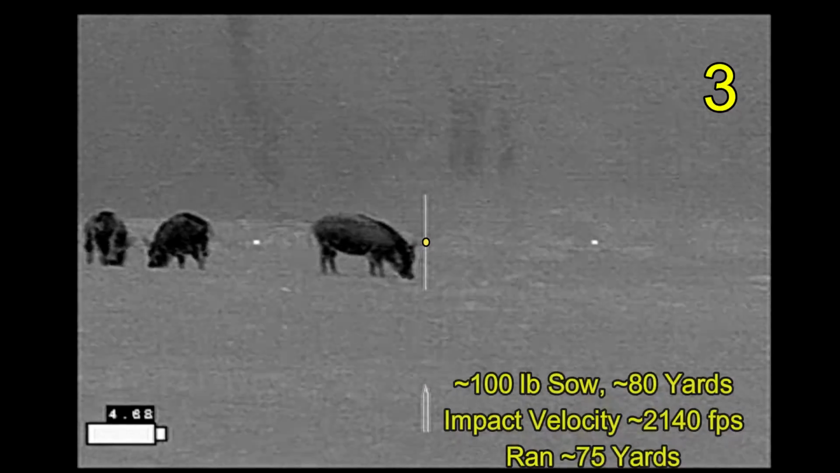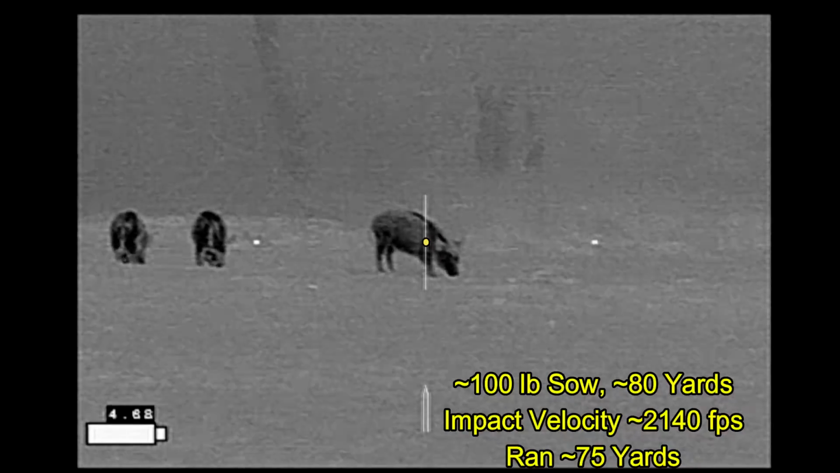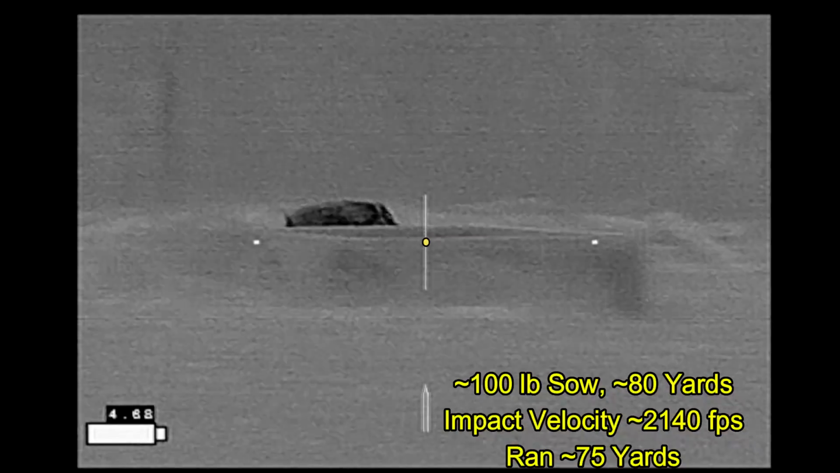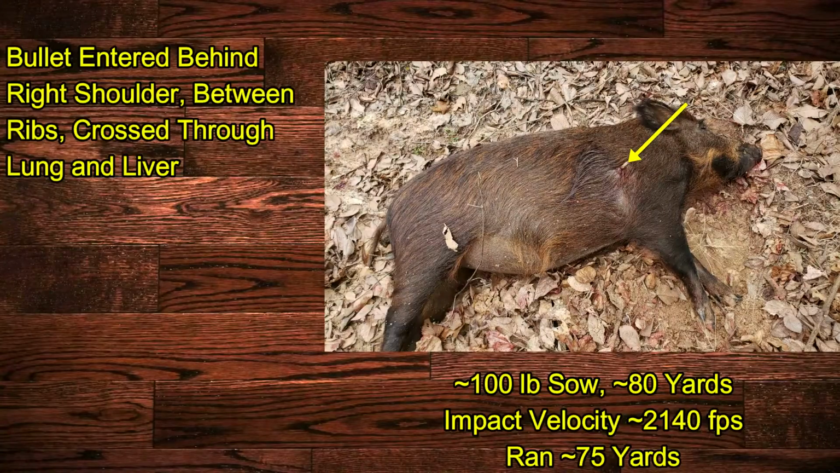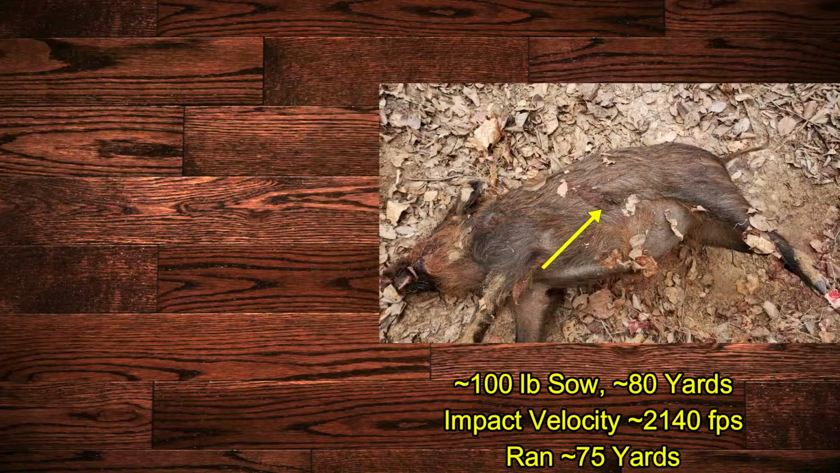With this next hog, the shot was intended not to hit the central nervous system, and as expected, the hog ran. Unfortunately, it ran further than expected, got down into the creek bottoms, and I did not recover it until the next day. The shot had entered behind the shoulder, between the ribs, crossed through the lung and liver, and exited out on the opposite side.